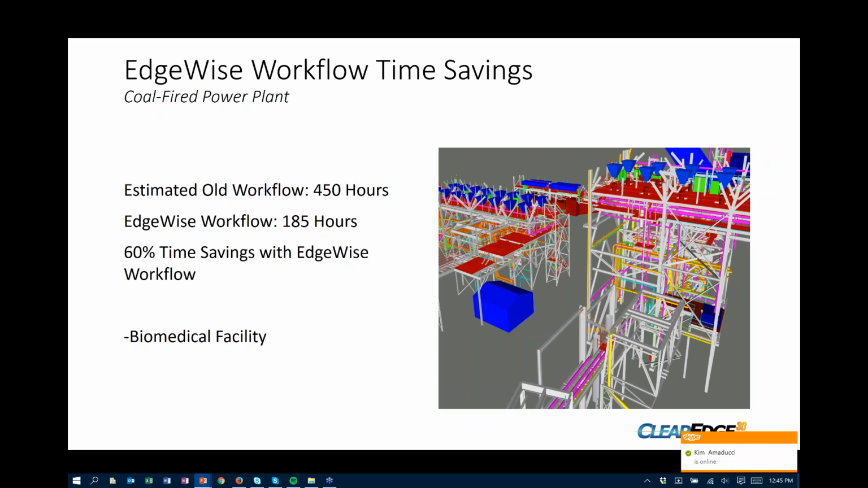In comparing that, I was actually seeing more than 60% time savings. It's kind of an average, I think, of what I'm seeing from other projects. So you can see there how much time I think we saved.